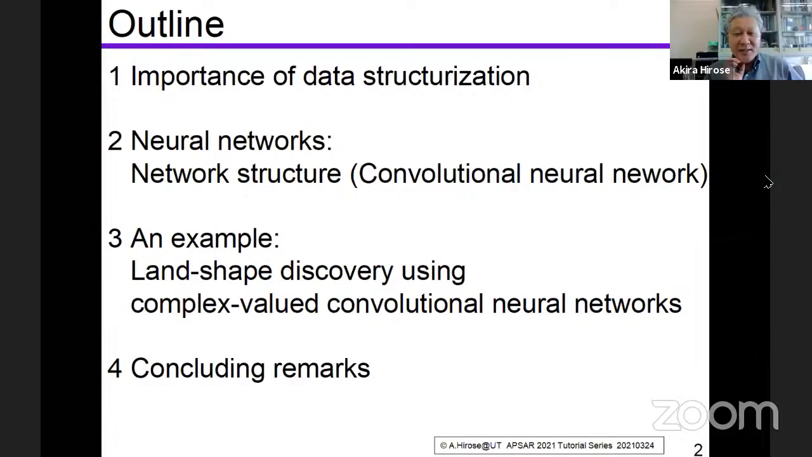This is the outline. First, I mention briefly the importance of data structuralization. And then, well, I've been working on neural networks for years, and I introduce the convolutional neural network.